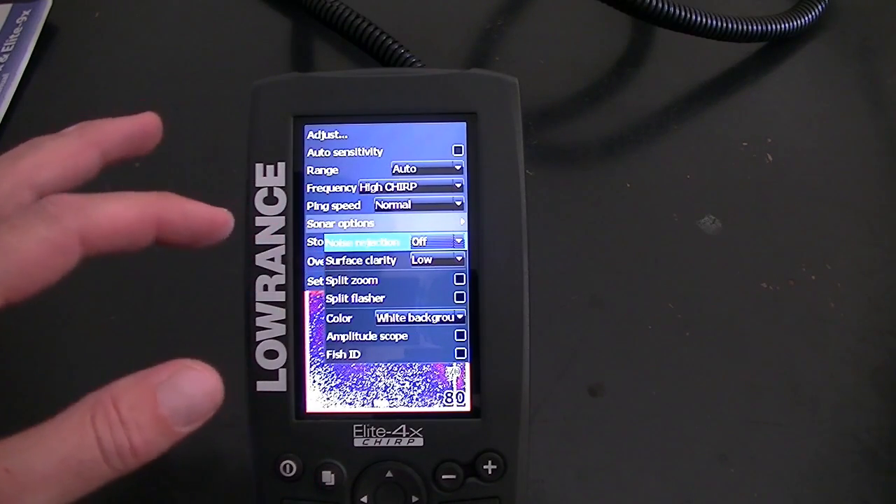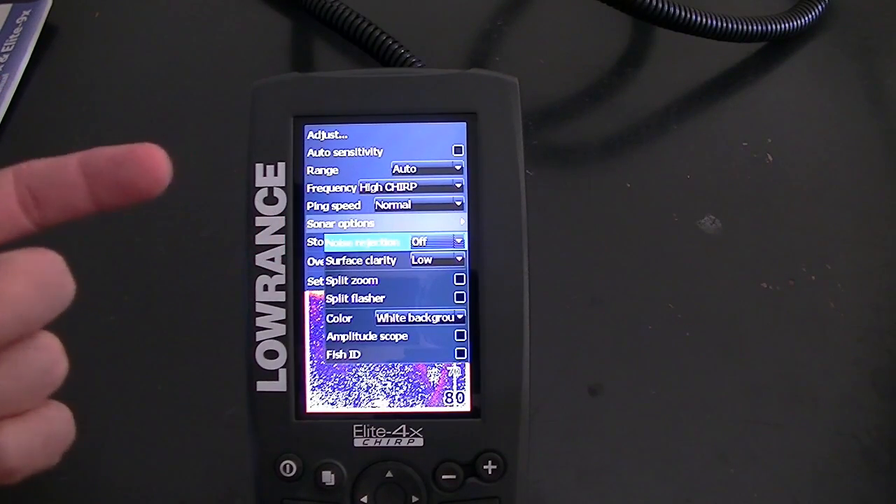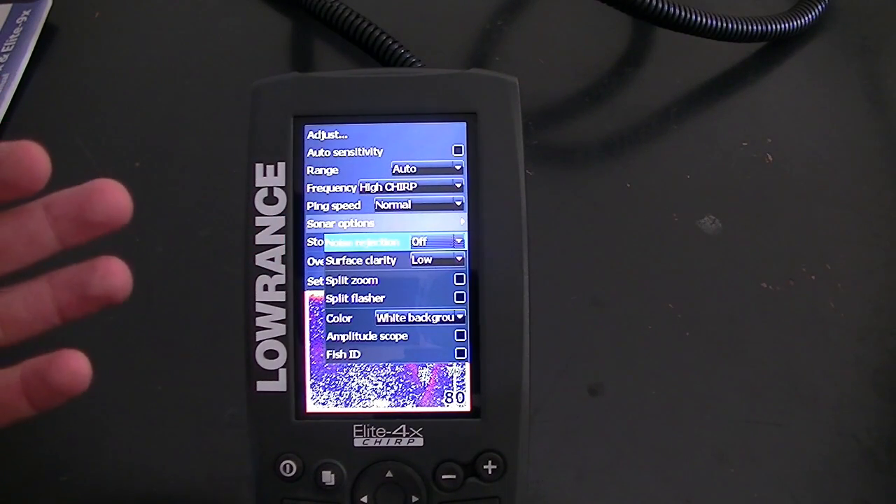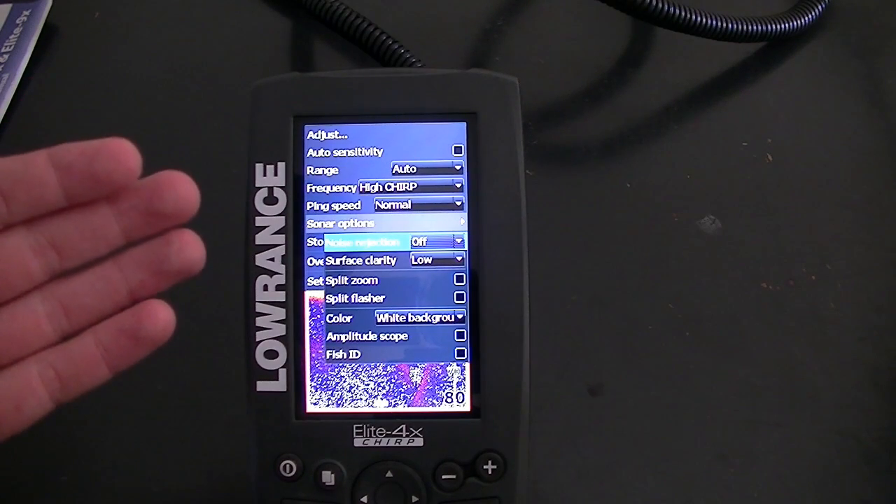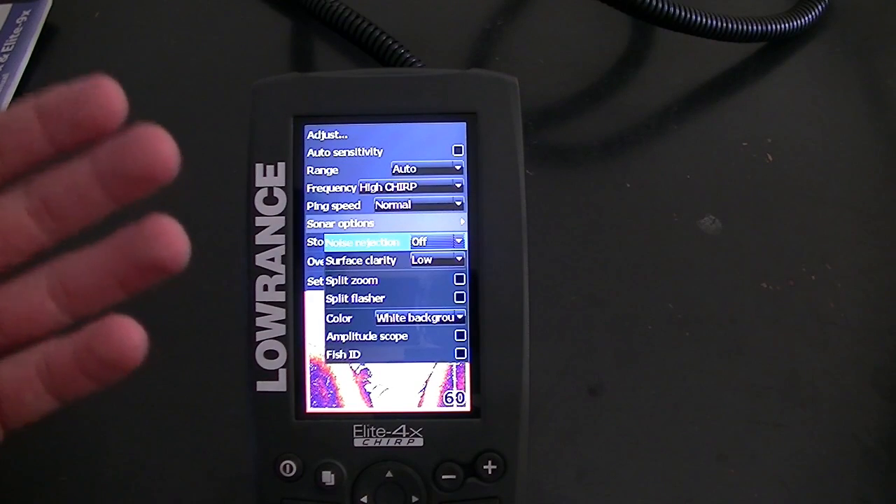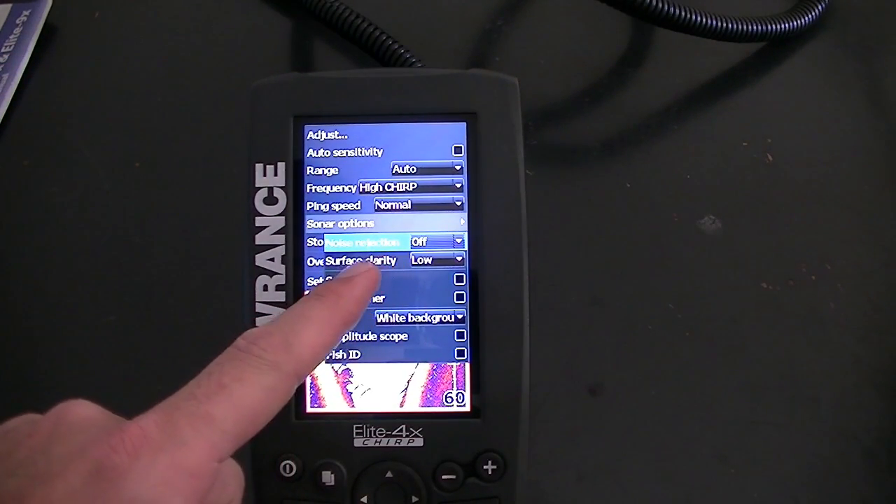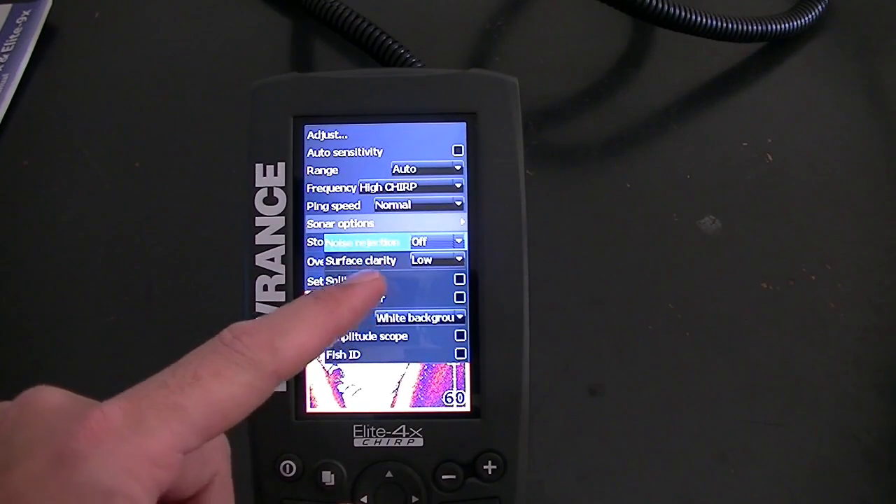If you have your transducer next to a big motor or something, then I can understand using the noise rejection. You would probably benefit from it. But when you don't have very much noise and you have that on, it just seems to not read as well.